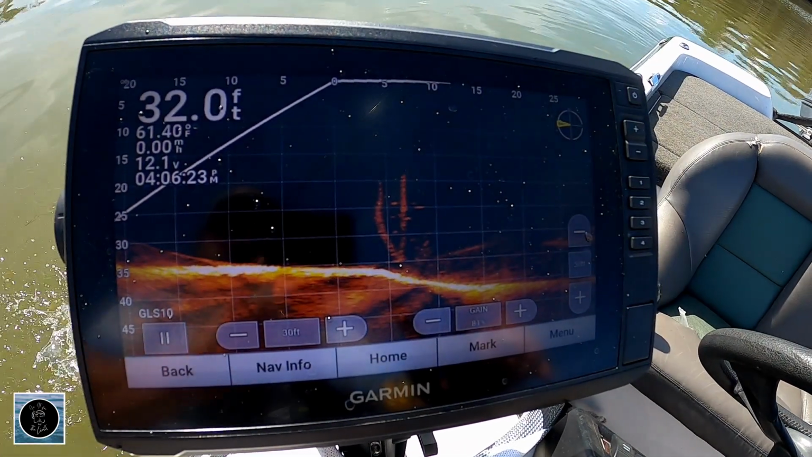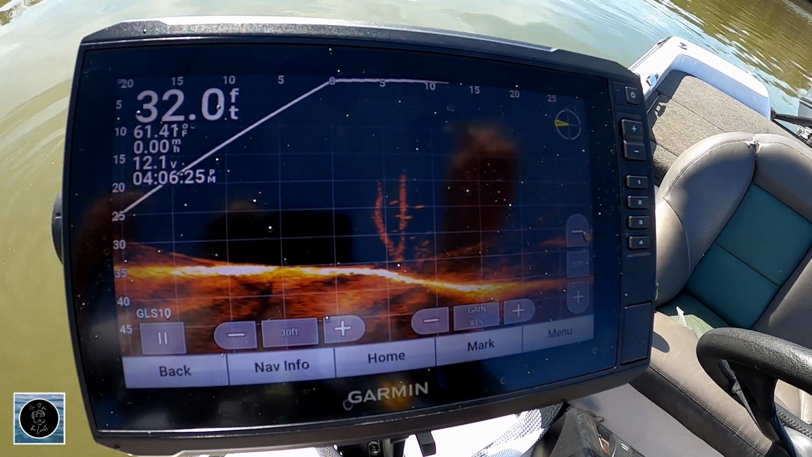That's a tiny one. And all those marks look the same, so we're gonna zoom out.